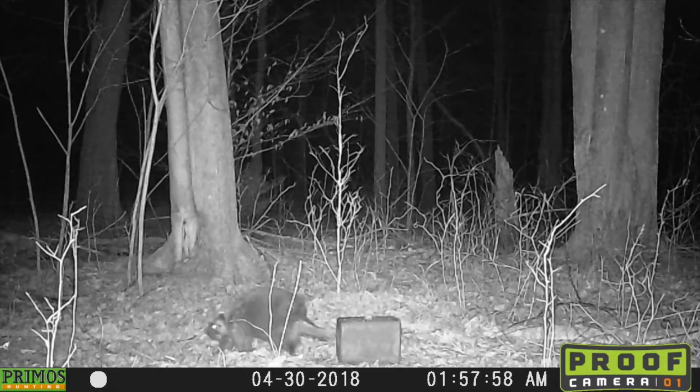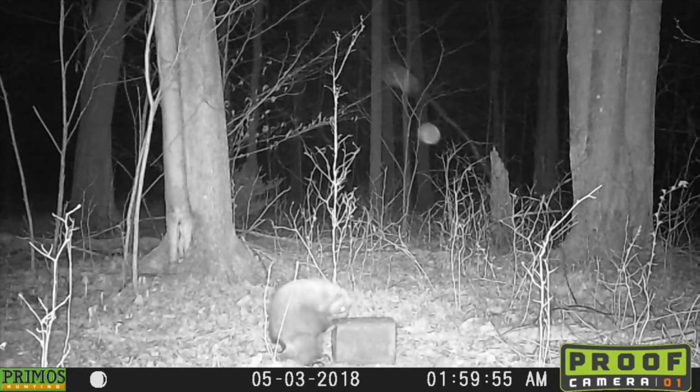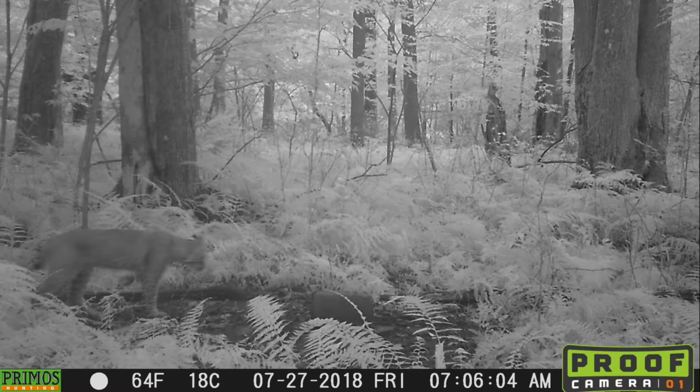Now this was interesting. For a few weeks I had a porcupine that was visiting this mineral block, and I don't know what kind of antics was going on, but he visited frequently, and I think he did more damage to my mineral block for a while than the deer did. Now this is really neat and kind of rare where I live. This is a bobcat, and it's the first time in a long time I've gotten a bobcat on camera. I might get one a year on camera. Certainly this year it was the only picture I got of a bobcat.